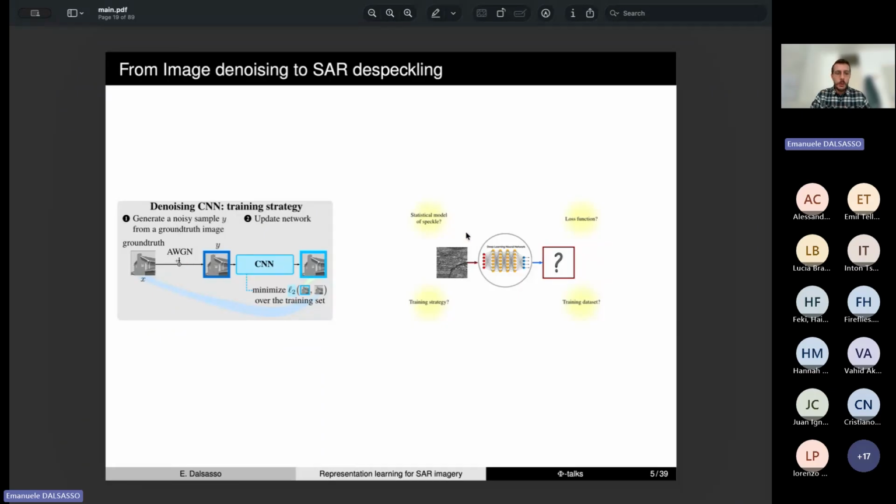So how can we inject prior knowledge about the speckle in order to develop methods that are tailored for the specific statistics of the speckle? So which loss function should we use, given that the distribution of SAR images is different from that of natural images? In this presentation, I will provide one answer to all of these questions,